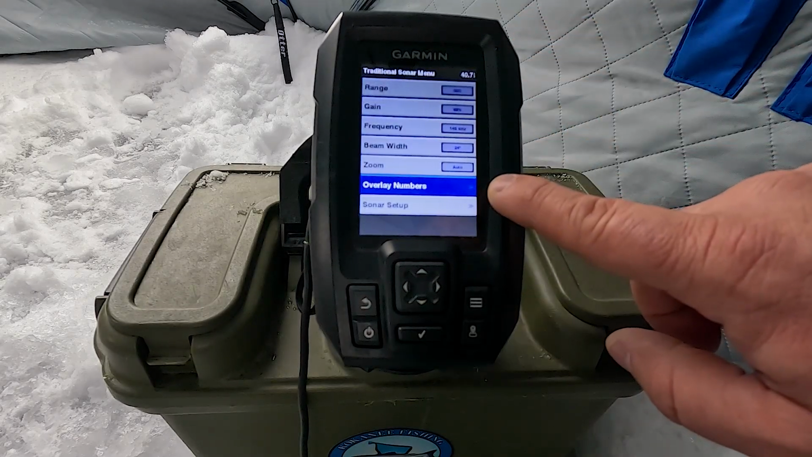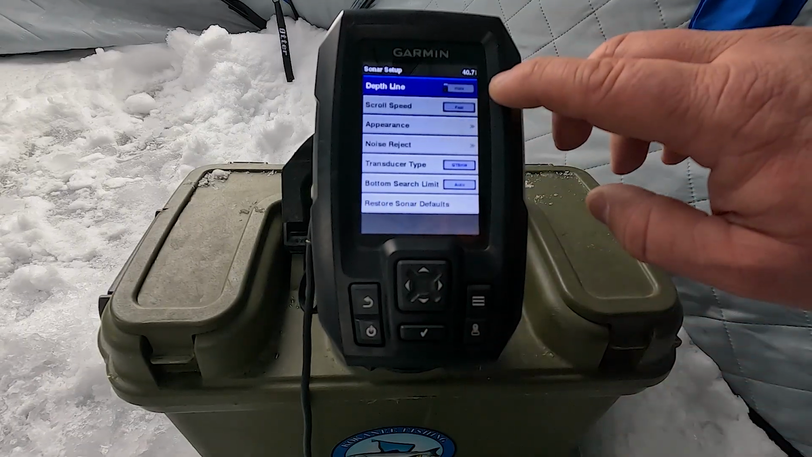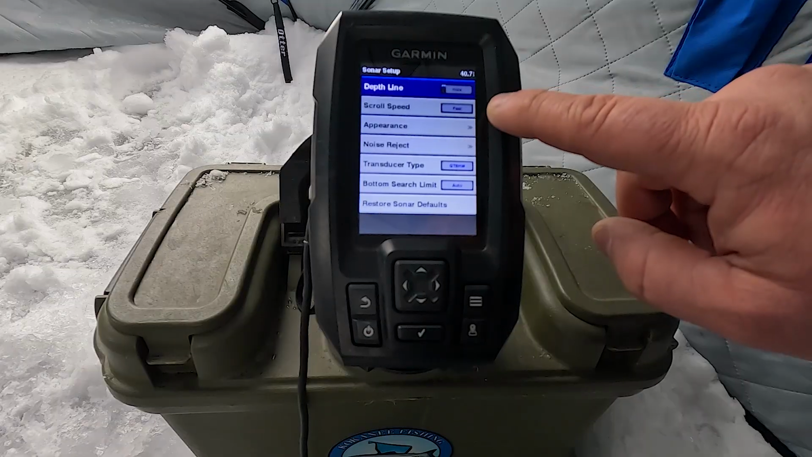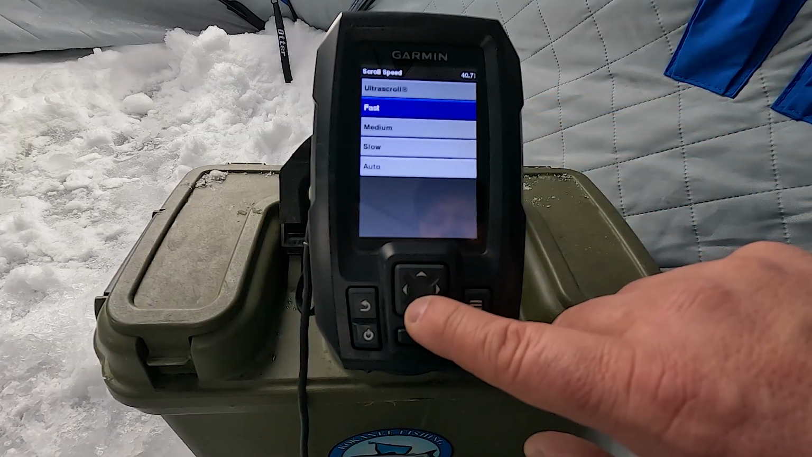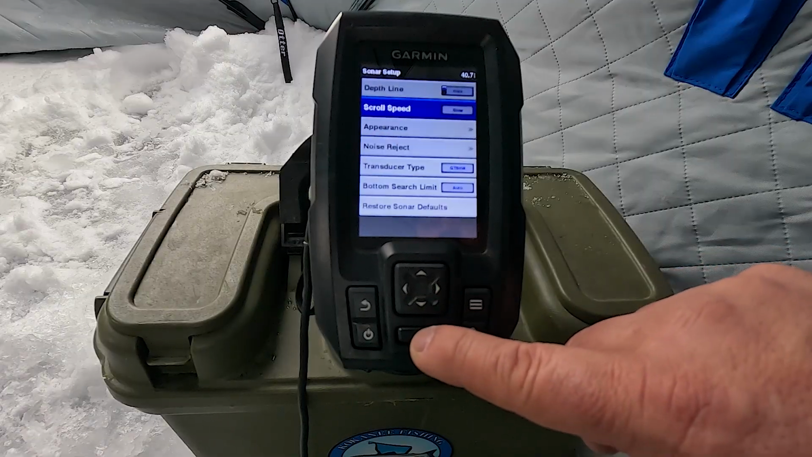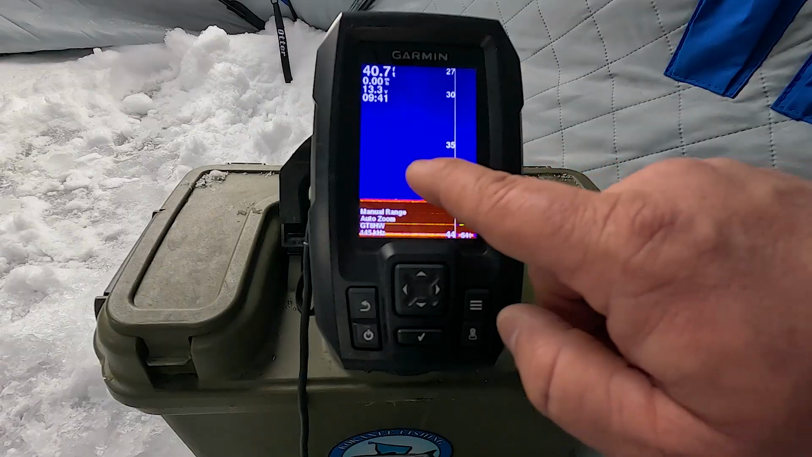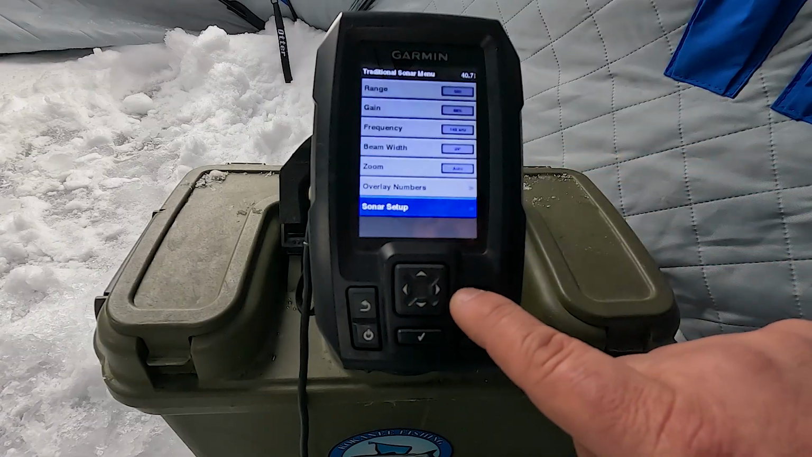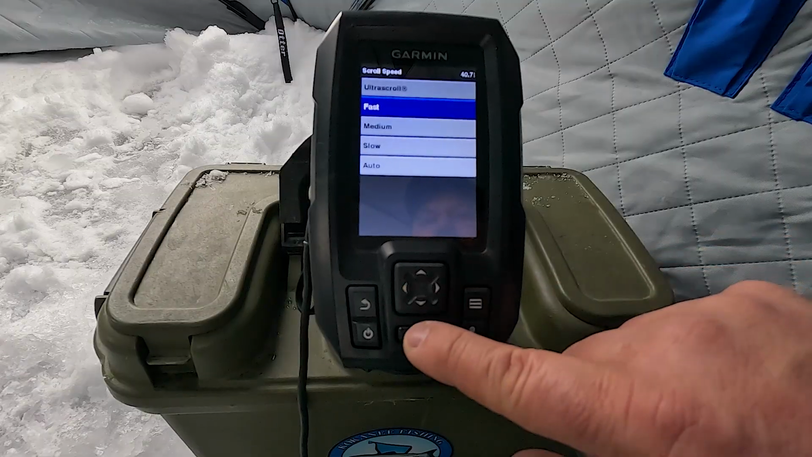I never use overlay numbers. Sonar setup. You could choose a depth line, your scroll speed, so how fast it's running across your screen. You can select it here, and the objects will scroll slower. I prefer a faster scroll speed myself.